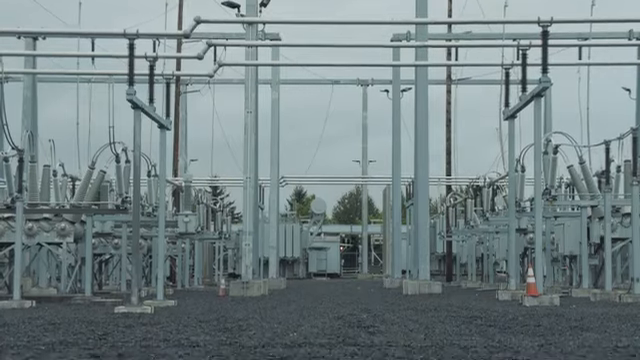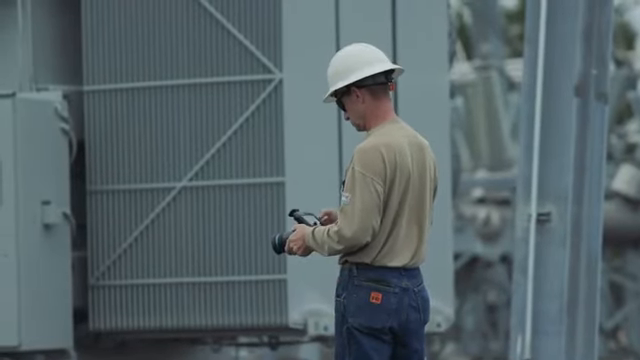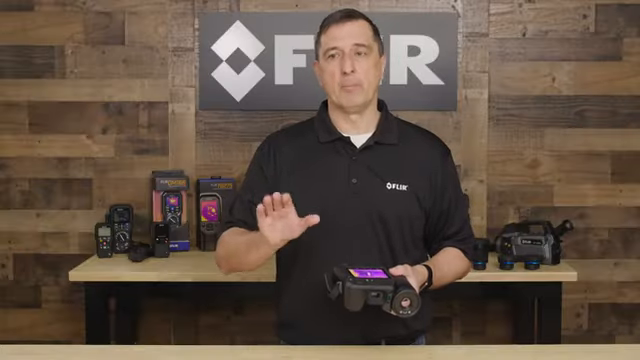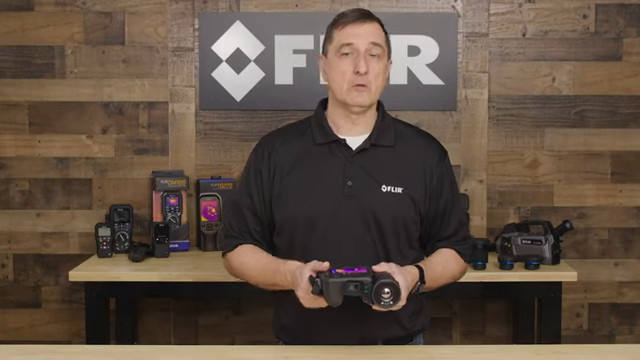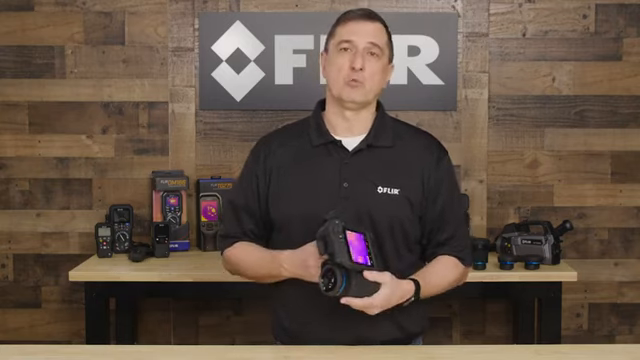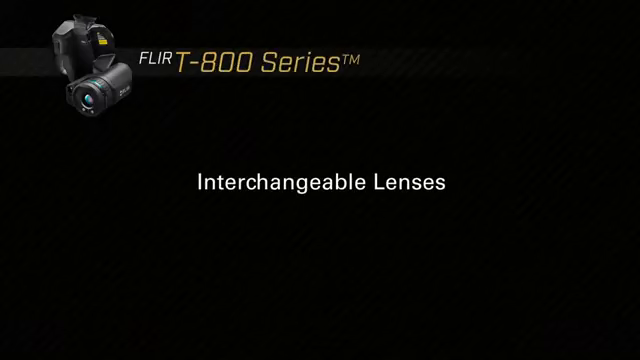Say you're outdoors and you've got a really big location that you're scanning, but maybe you also want to record the GPS coordinates so that when you pull it into your report, you can show a map of exactly what that target is, where you were, a time and date stamp. That could all be stored in the camera itself with our built-in GPS coordinates.